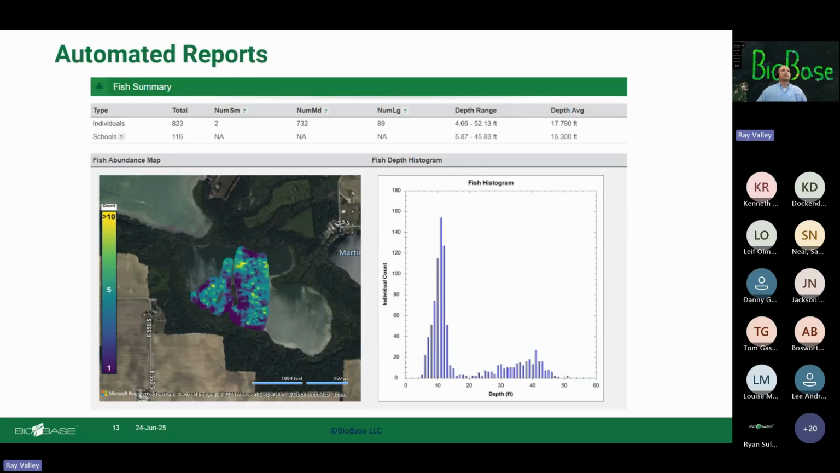Automated reports: as users of BioBase understand, these automated reports are very valuable, with the vegetation and water volume and all that. This also gives you a summary of the fish: how many individuals were surveyed, how many were in each of these categories, how many schools, and what the depth range was.